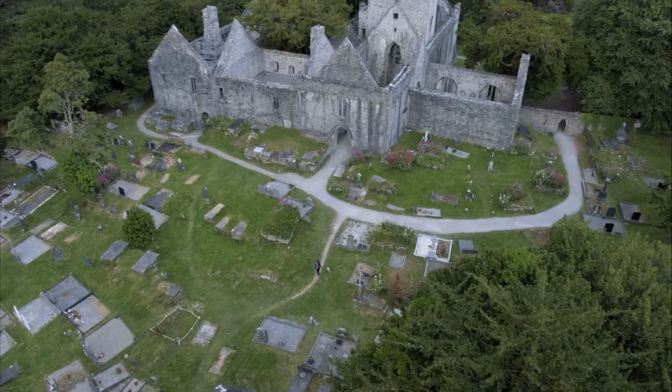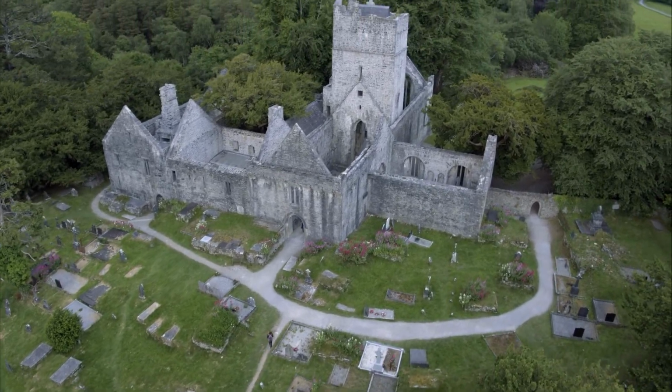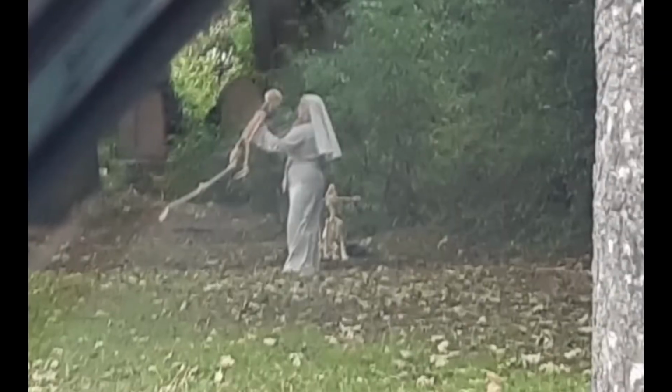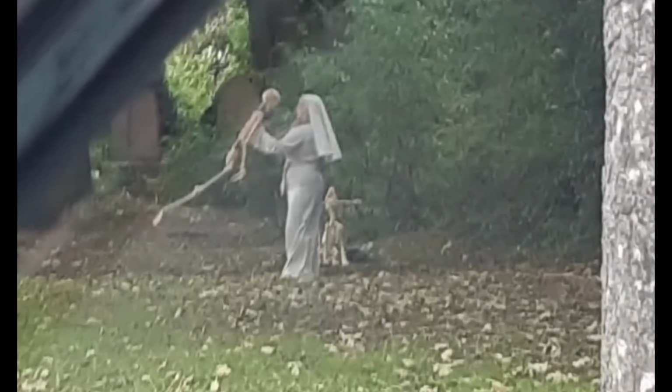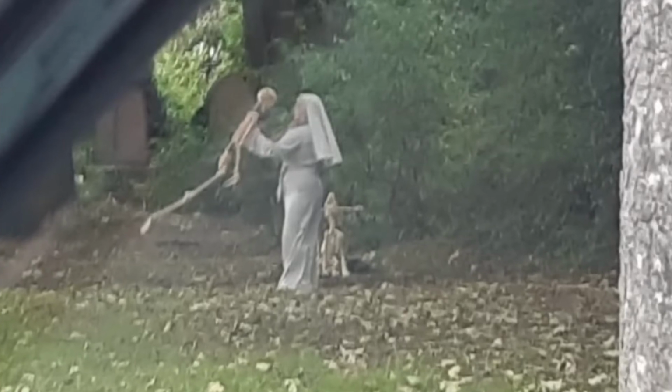There are also cases when cameras captured people in gorilla costumes. This is no less a terrible sight. The strange footage was filmed on a trail cam installed in a wooded area in a cemetery near the graves. A woman dressed as a nun near the grave with a skeleton apparently began to dance, probably conducting some kind of mystical ritual, a rite.